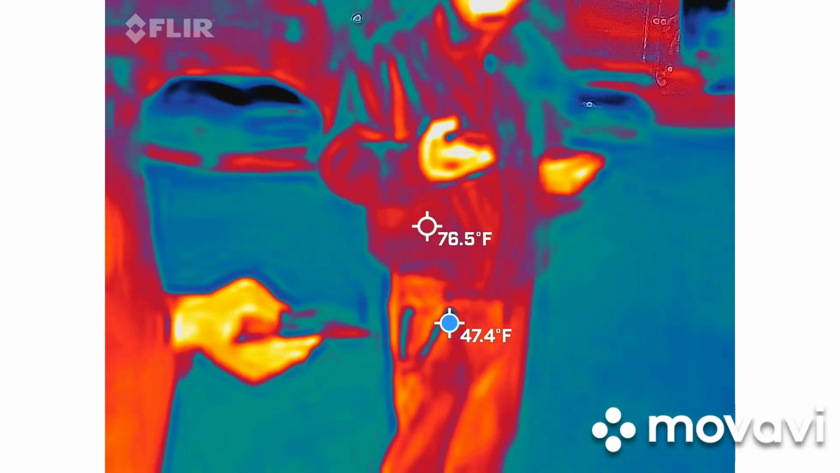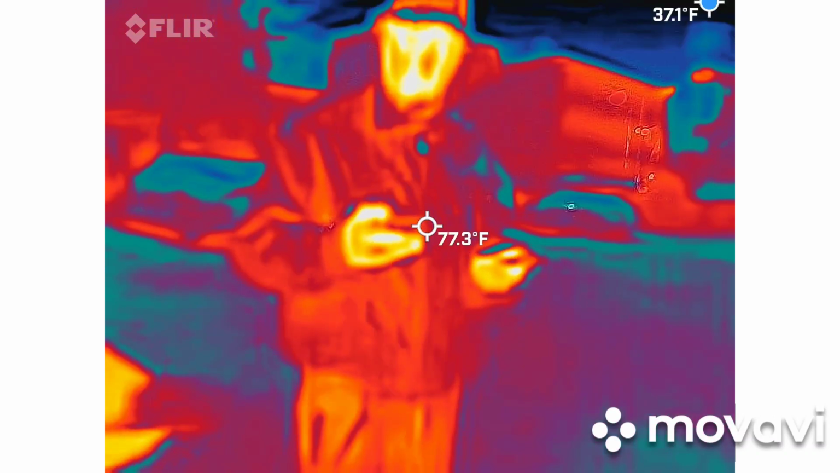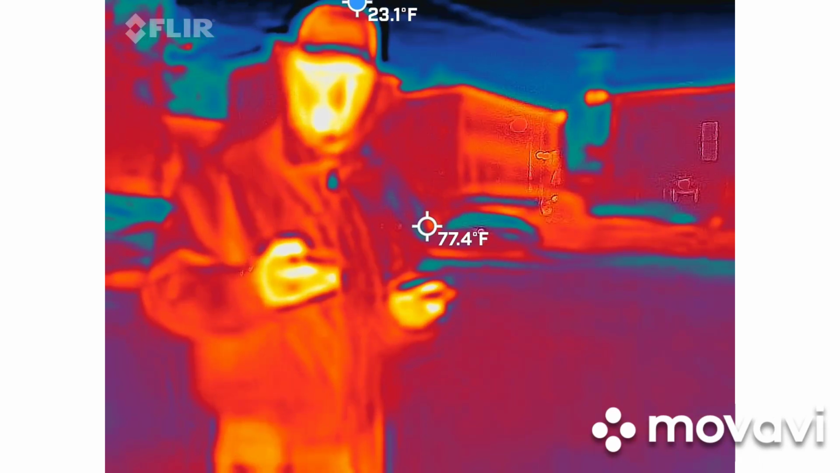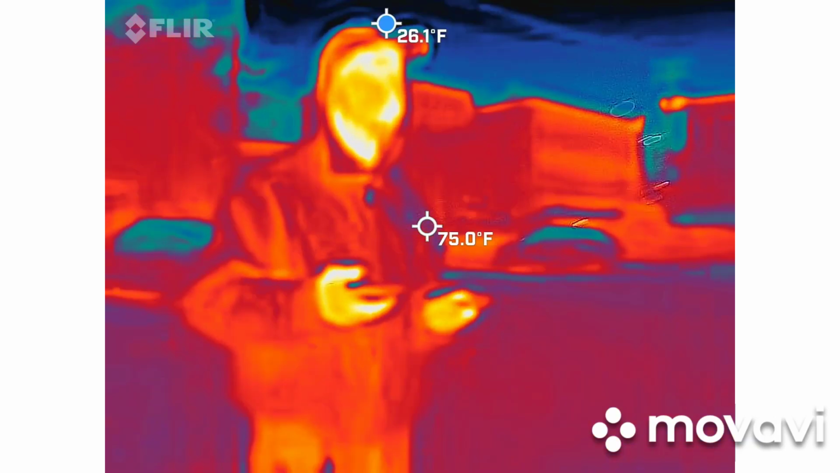That's a temperature drop alarm, so if it drops by more than 5 degrees, it automatically goes off. I don't like 5 degree differences. I like 15 to 30 degree differences. 5 degrees, I'm not going to get excited about. That could be a breeze, right? So 12.3 has been our highest so far.